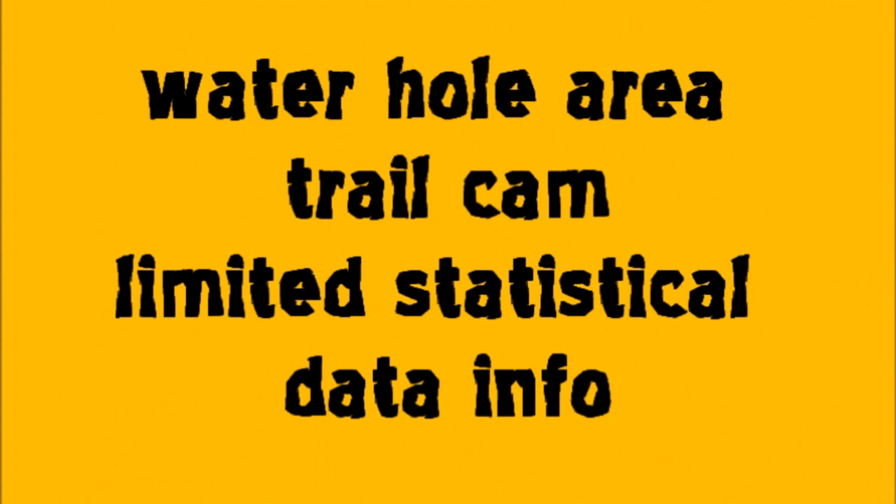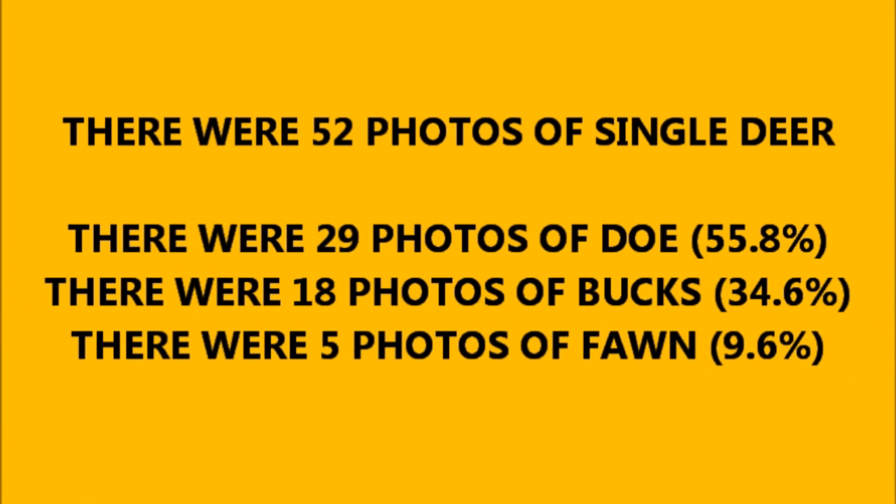Now, I'm going to provide very limited data info for the Waterhole area. After eliminating the sequential photos from the trail camera and other blank photos, and of course photos of me setting up and removing the SD cards, we ended up with 52 photos of single deer. Now there were 29 photos of does, or 55.8%, and then there were 18 photos of bucks, or 34.6%, and then there were 5 photos of fawn at 9.6%.